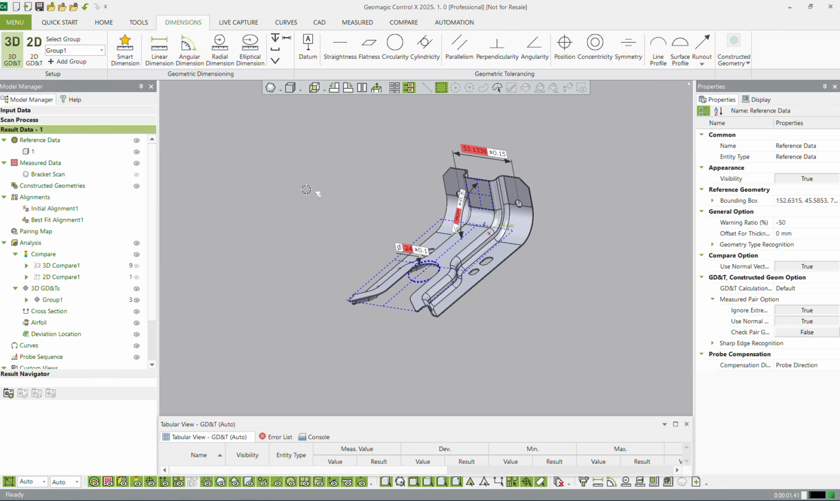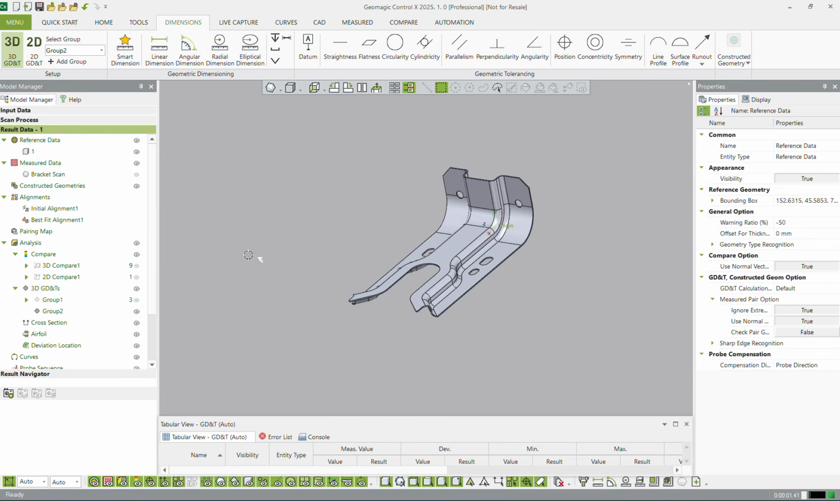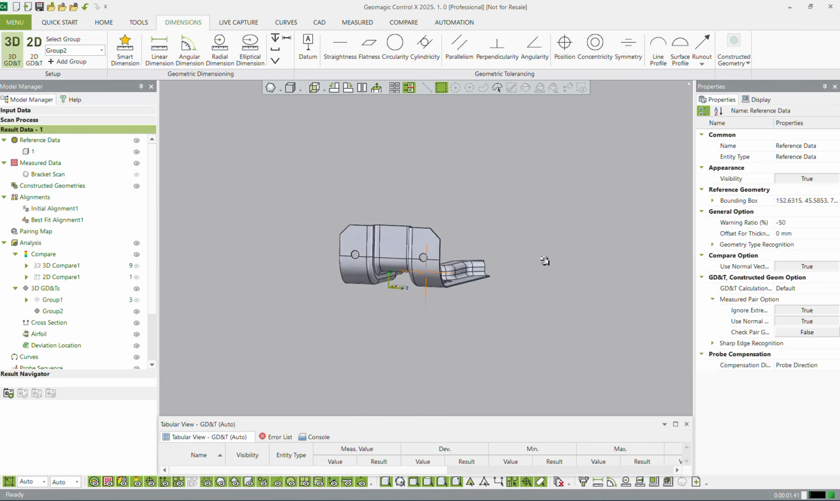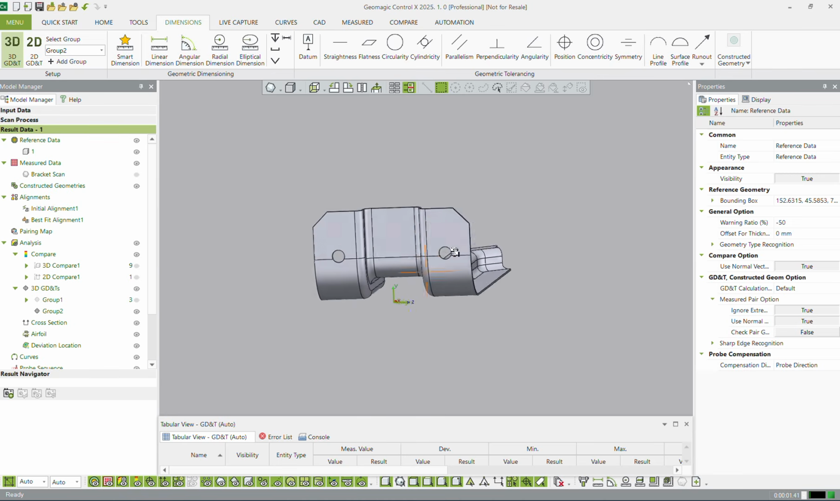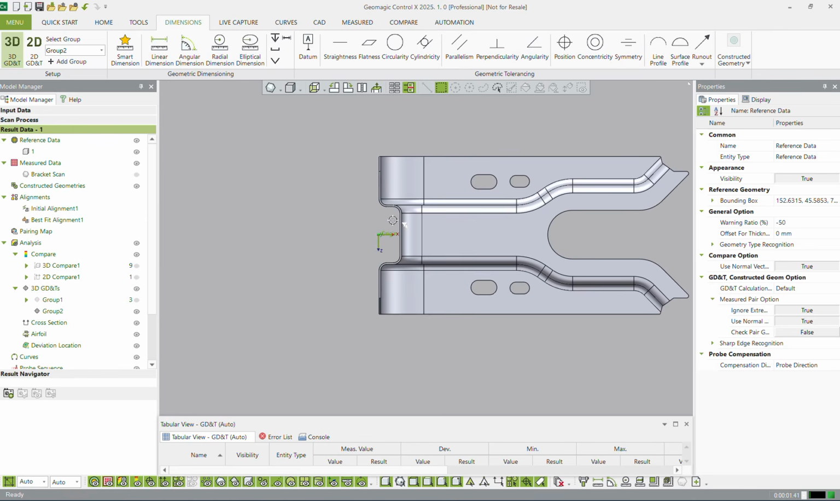If you want to, you can keep going with these dimensions, and you can see they're added as a group. If you have a different view, you can add another group. Maybe we want a view just from this side, or actually let's do a view from the top of this plane.